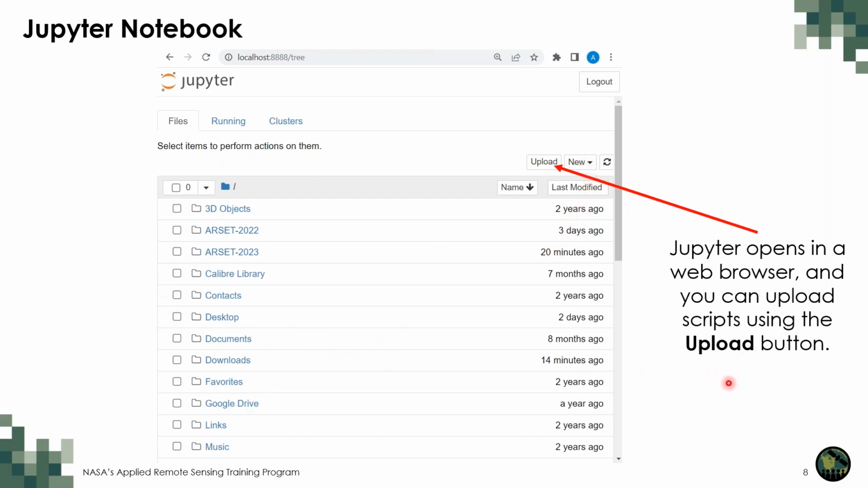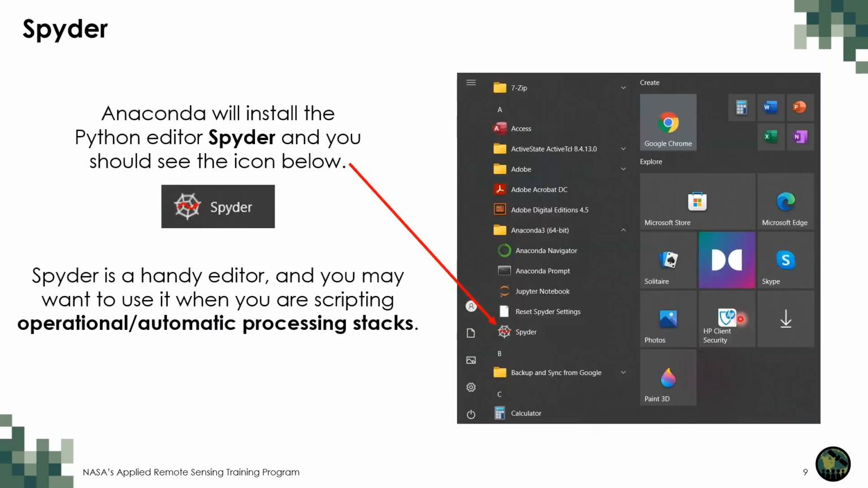If you want to run the scripts that I have given you for this training, you will need to upload them to the folder that you have created. You see here I have a folder ARSET 2023. You can call it as you want. You go inside there and upload the files on that folder.